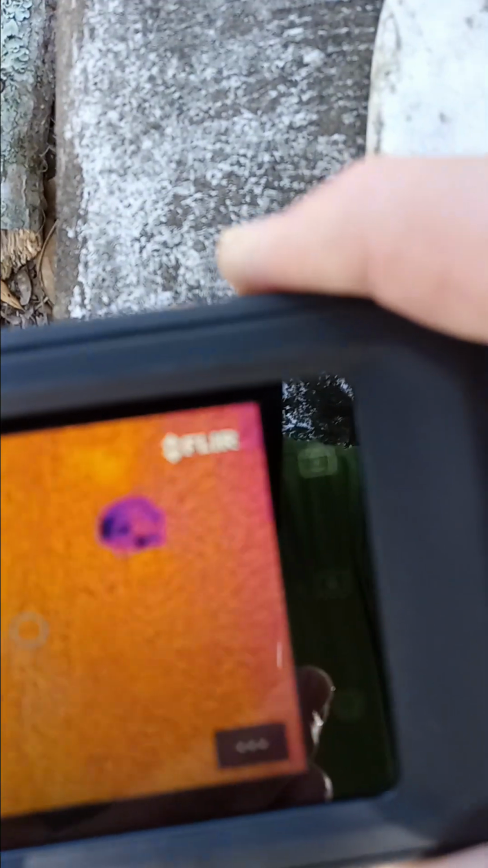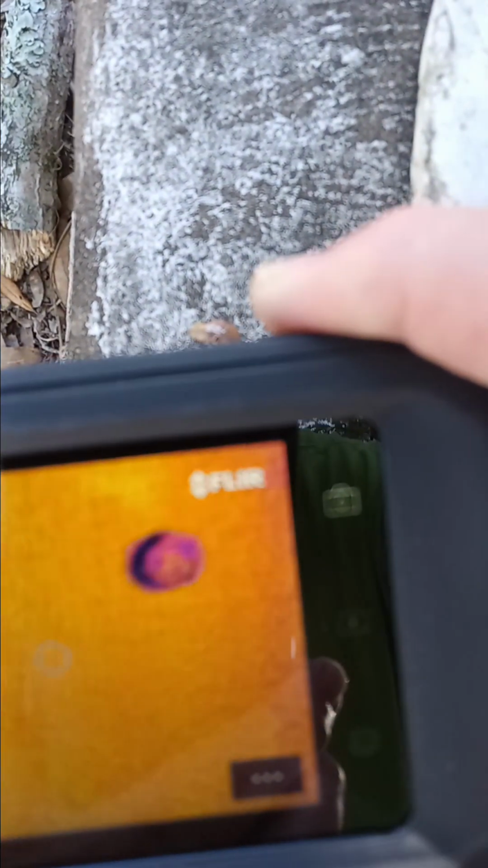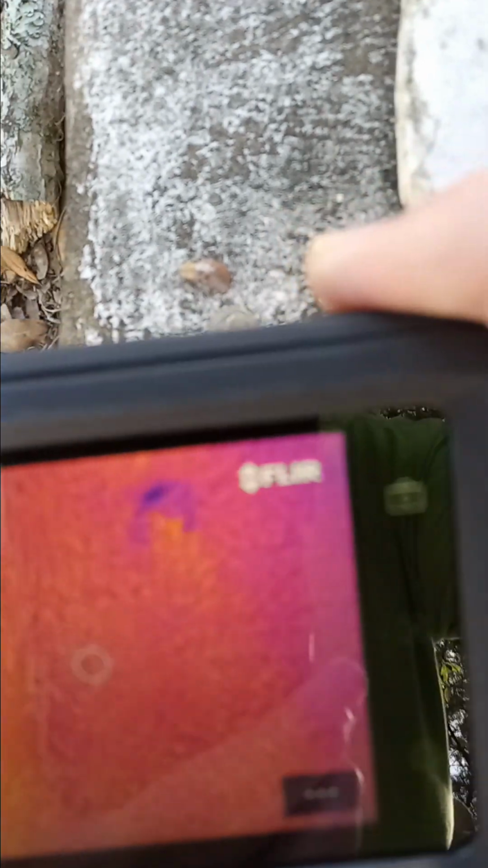See, there's no reason for that. And see, the cool area doesn't stay in one spot. It moves around. So, I think most ghosts and spirits, the cold area that they make is so darn small, it'd be like a little purple pixel on here that you wouldn't even notice. See how the other areas are kind of like a little purplish? That's how it would look.